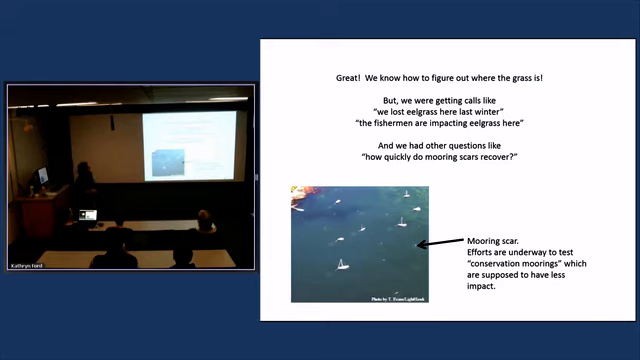We also have other questions like, how quickly do mooring scars recover? Because one of the more manageable impacts on eelgrass beds are moorings. This is a picture of West Falmouth Harbor in Massachusetts. These are boats attached to little moorings, and then next to them are these little light green holes. So the dark green is the eelgrass, and the light green are the mooring scars from the chains scouring out around the mooring.